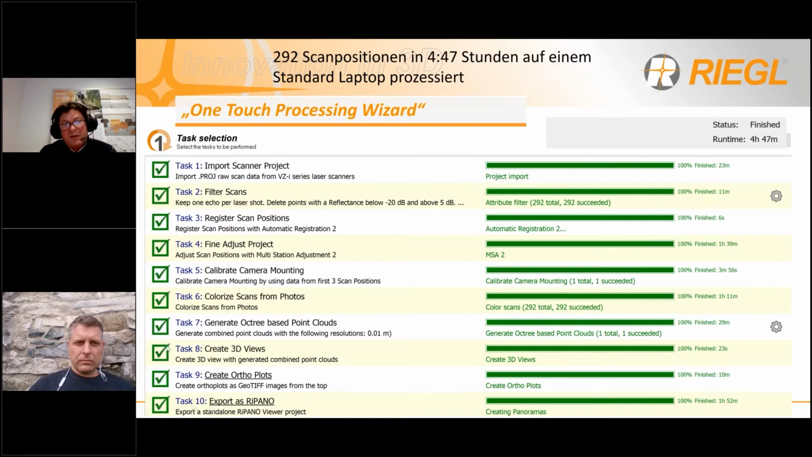We can create 3D views, auto plots, and I hope Mathias will show you an example of the Panos, which is the project you can export also into the internet for fast access of the whole project.